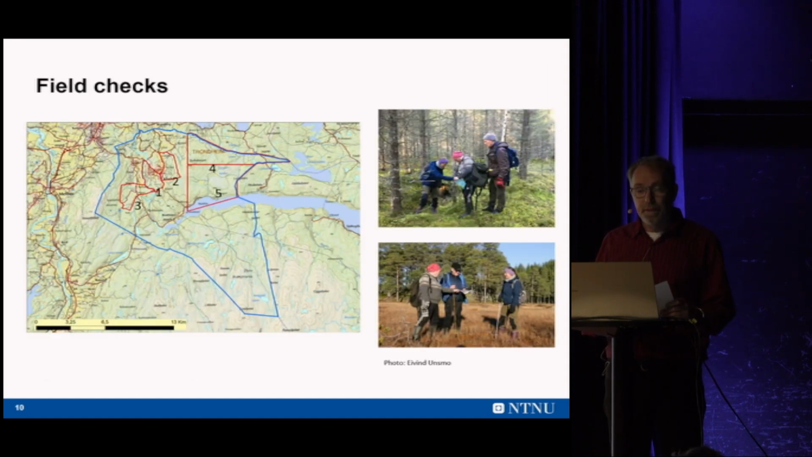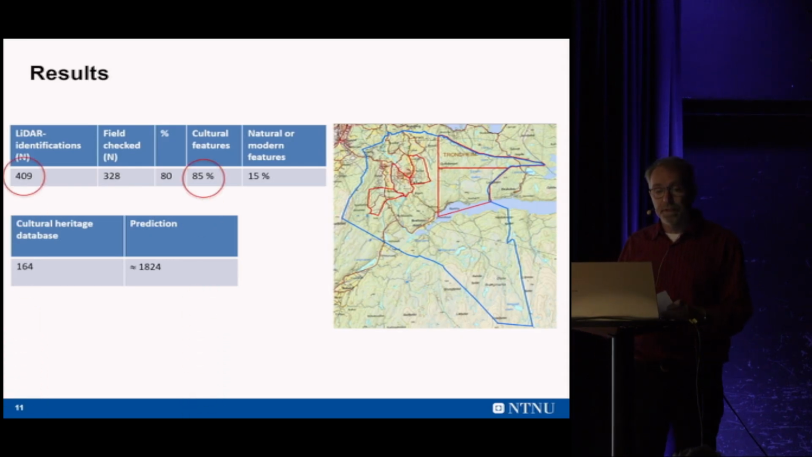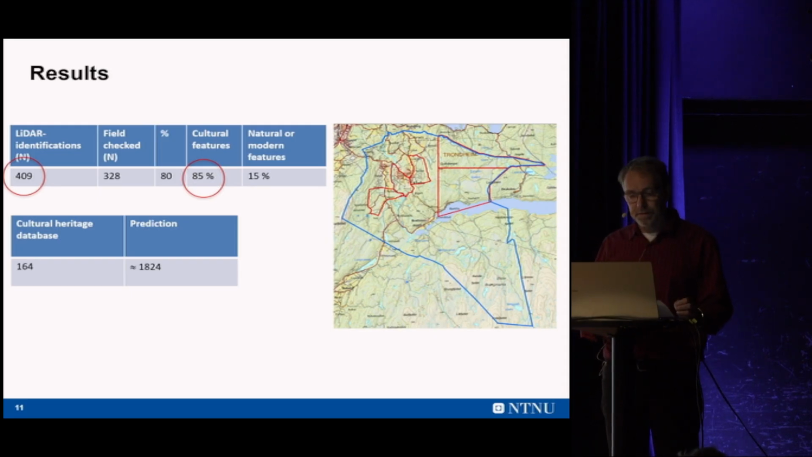Yeah. So we have so far covered these 5 areas in Klæbu, and the results, as you see here, we did 409 LiDAR identifications in these 5 areas, and through the field check, 80% of these were checked. It turned out that 85 of these were cultural features, while the rest were natural or modern features. And then we made a short prediction that shows that compared to what's in the cultural heritage database today, we can multiply this by at least a factor of 10.